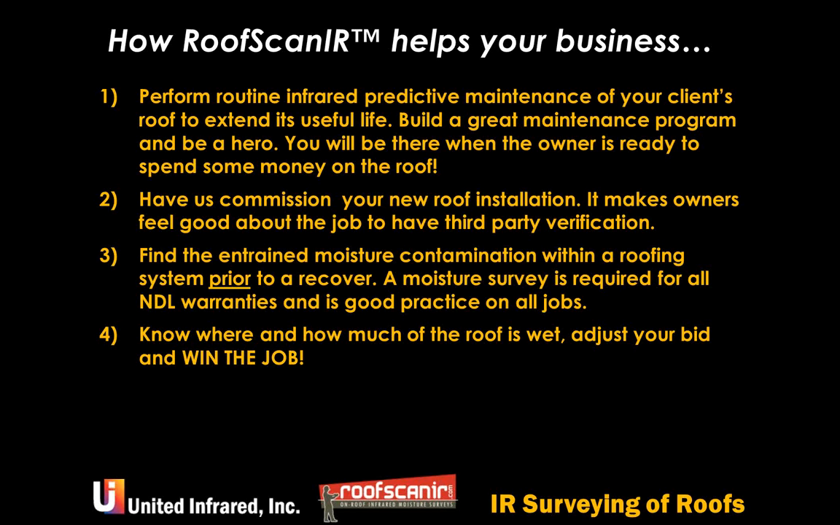All the other bidders come in and they say, oh, we need to tear the whole thing off. Or one guy says, there's nothing wrong with it. You just need a little membrane. You come in and you say, there's 14% wet, and we recommend cutting out, therefore, 19% of the wet insulation and then covering over the top but not removing the rest of the insulation.